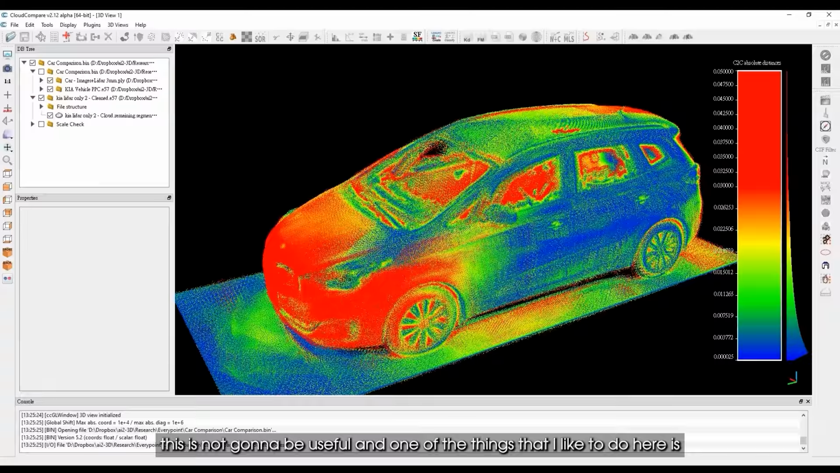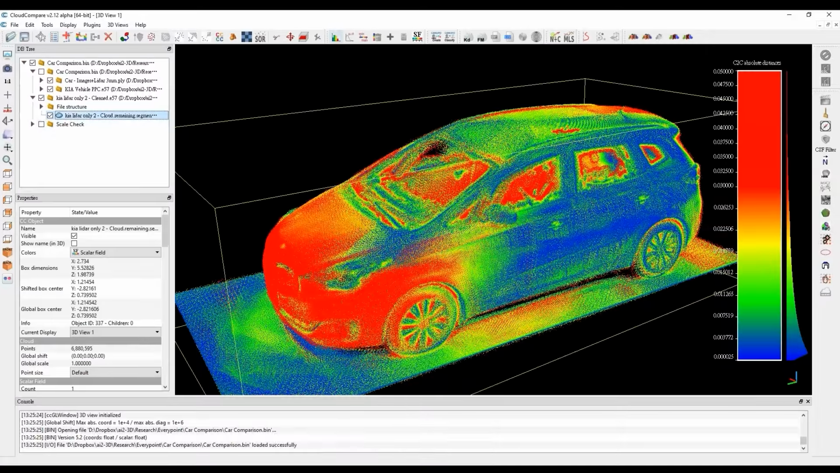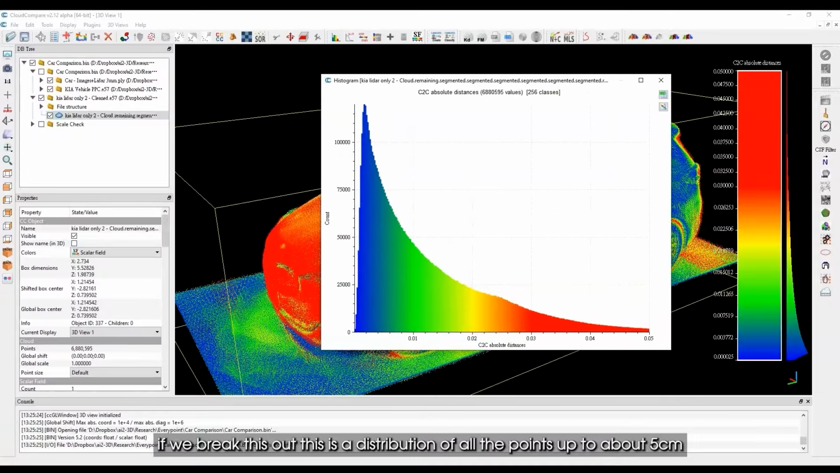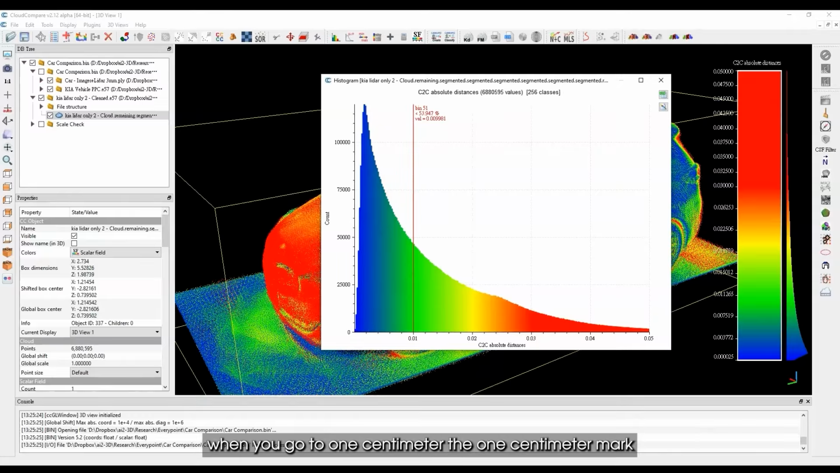And one of the things that I like to do here is I like to look at the histogram for this. So if we break this out, this is a distribution of all the points up to about 5 centimeters. And what we can do here is we can put a little slider across here. And what I'm going to show you here is that when you go to the 1 centimeter mark, it's going to tell you that about 54% of the points are below 1 centimeter, which is pretty good.